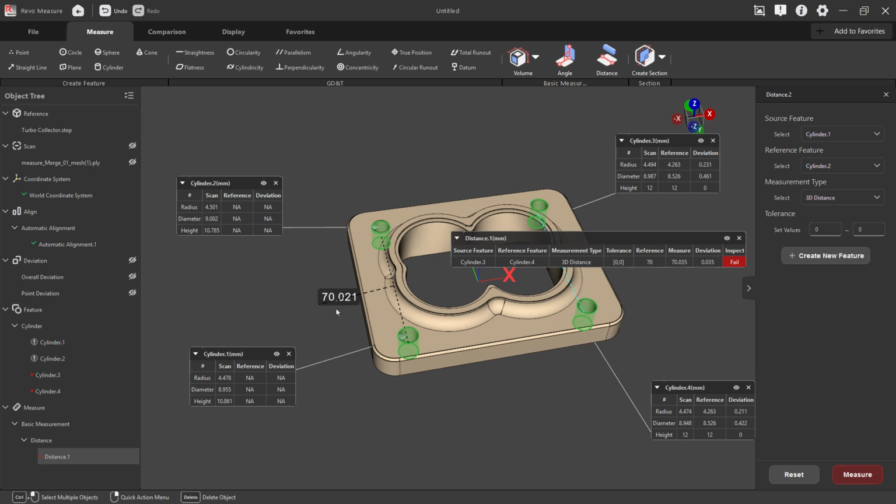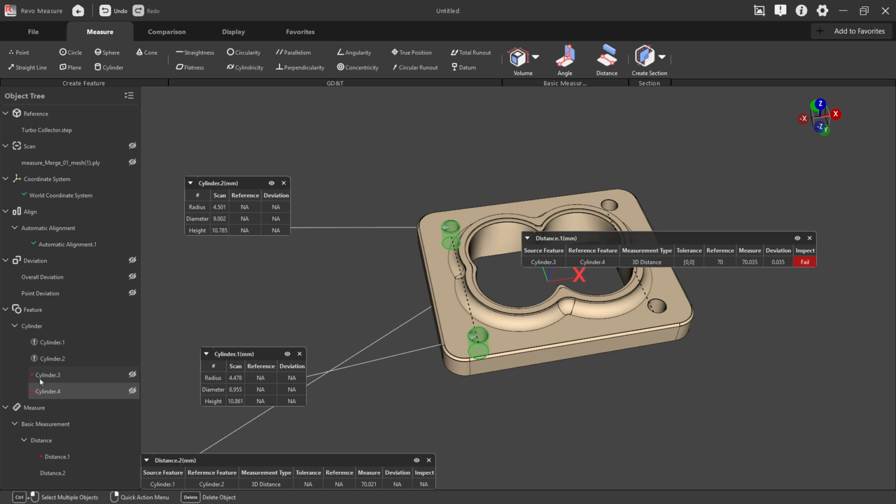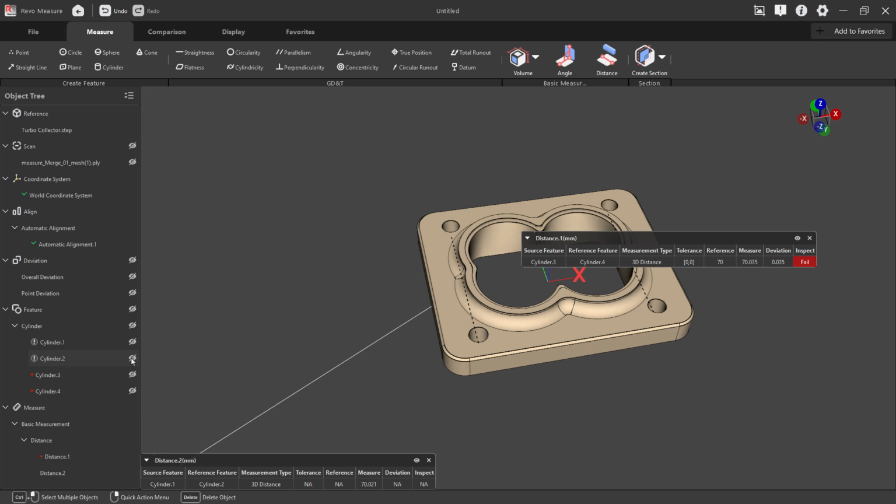So that's a difference of 0.014 millimeters between the measured CAD data and the actual scan data. And I think that's pretty good. All right, I think that's a pretty good result. Some other things that we can do, I'm going to go ahead and hide these. They're showing red here because it failed because I didn't add a tolerance value.